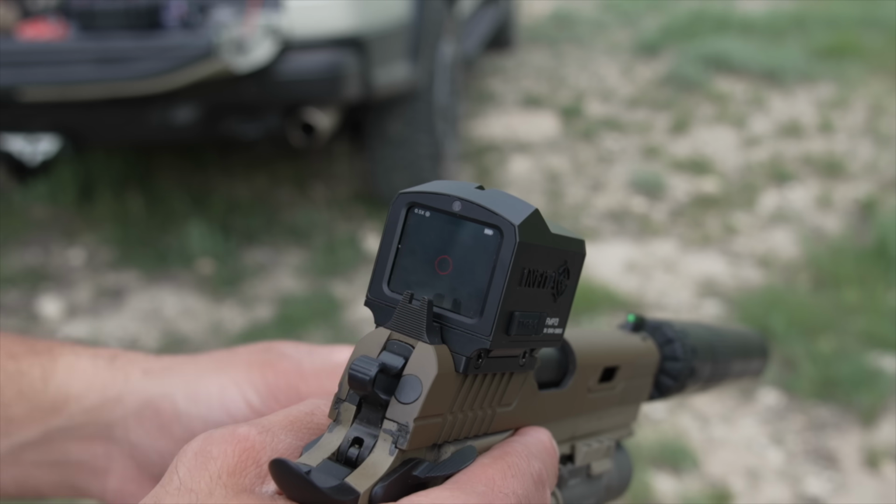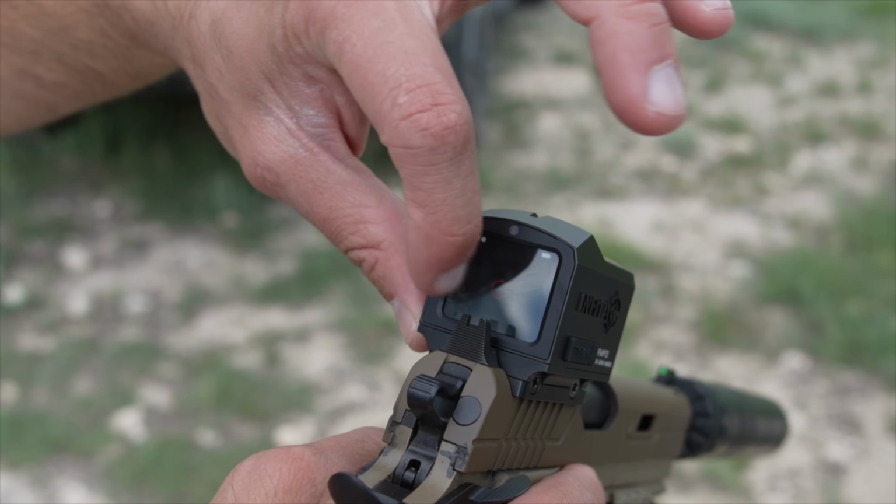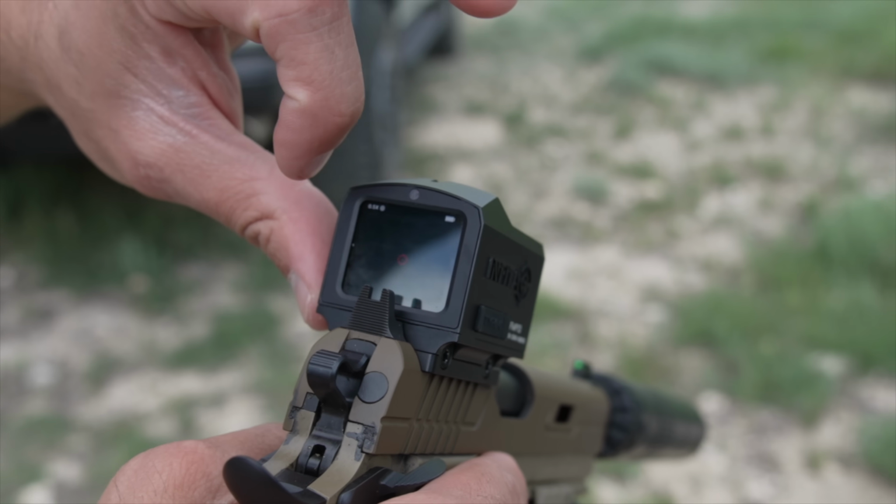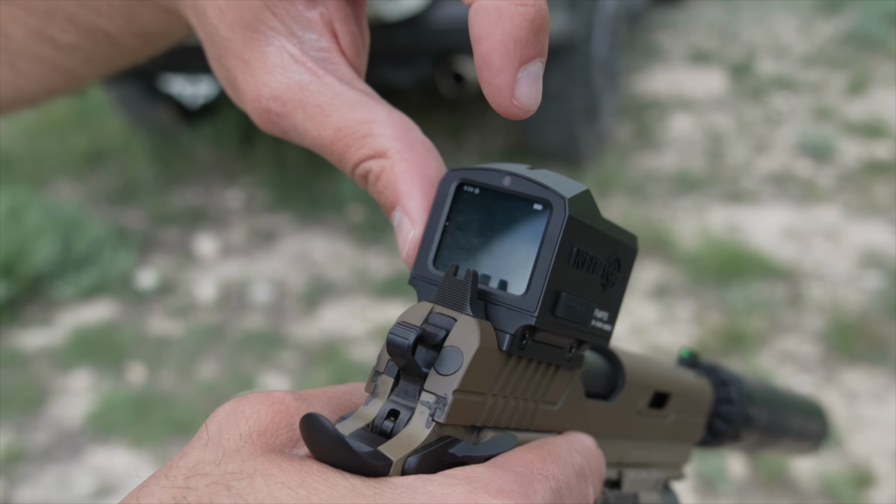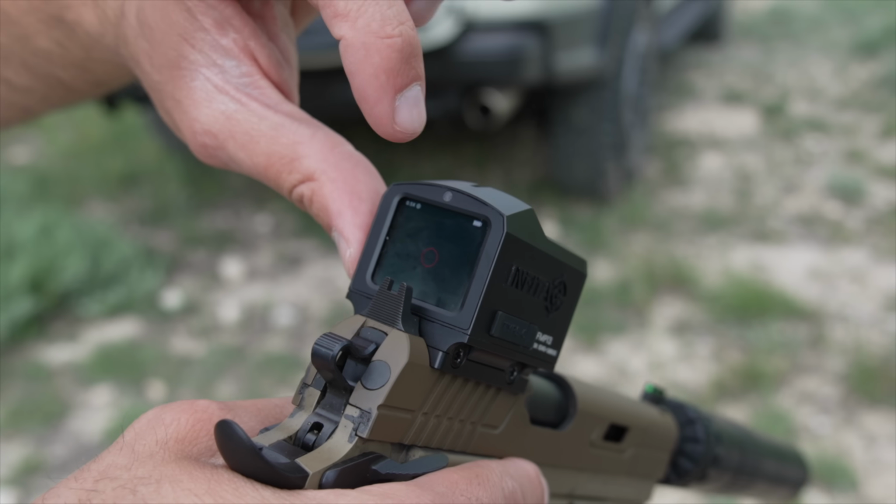Once the thing's powered on, being a touchscreen is kind of interesting. So to cycle through different reticles, swipe this way: a little small red dot there, dot and circle, larger dot and circle, and those are your different reticles. Swiping the other way changes the color to red, green, black. It's there somewhere, there it is, and then white, and then back to where we started.